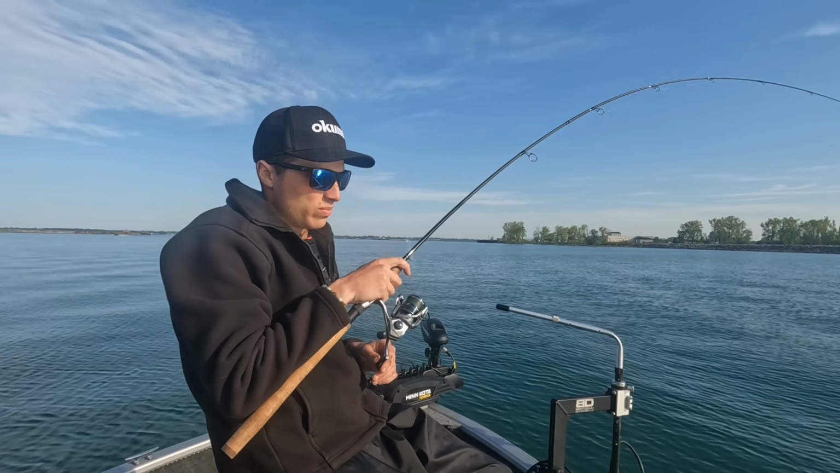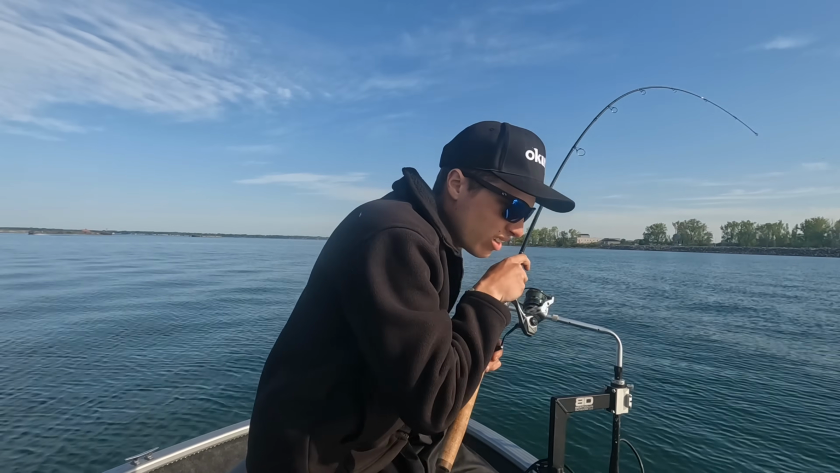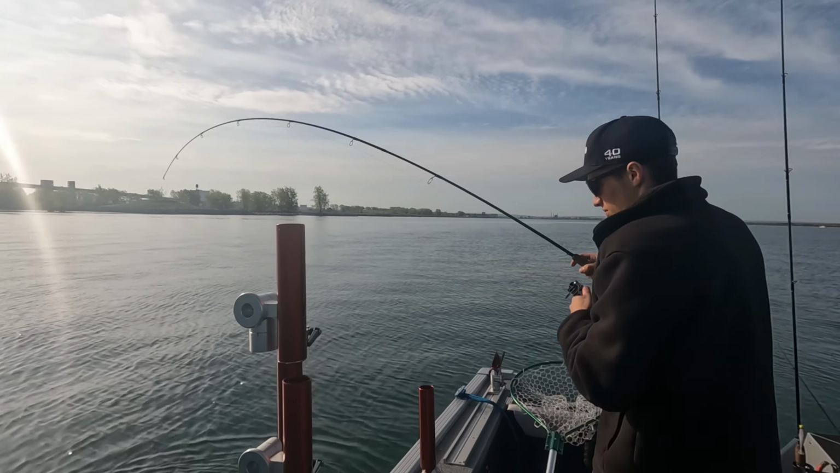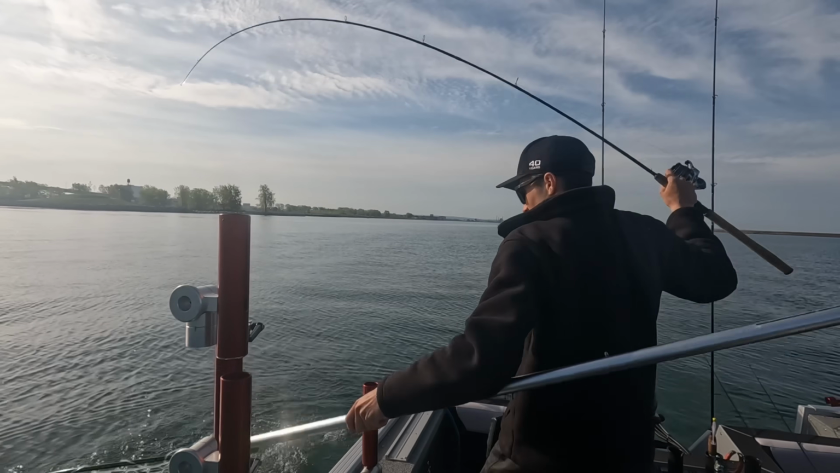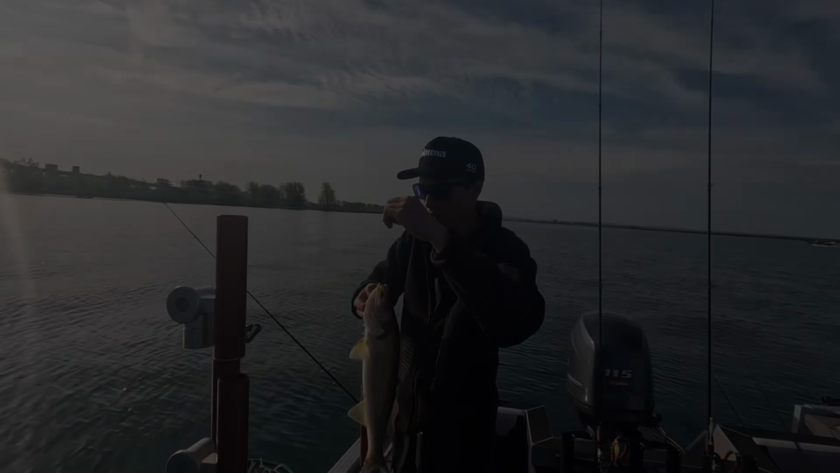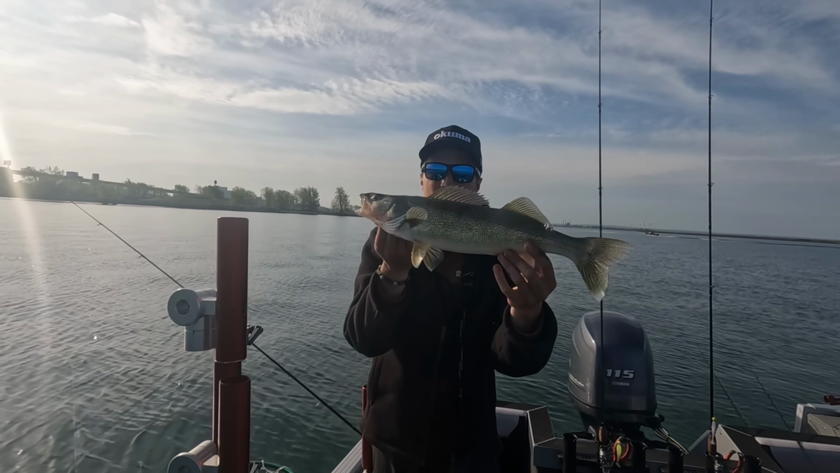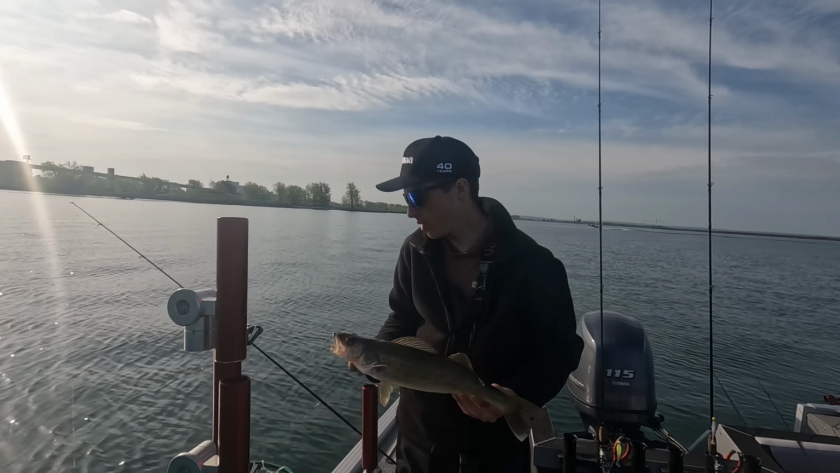Fish on, guys. Got him. I don't know what this is gonna be. It could be a walleye. Could be a bass. Oh, nice walleye. He wanted it. Check that out, guys. Nice golden color. That's sweet. All right, throw him back.